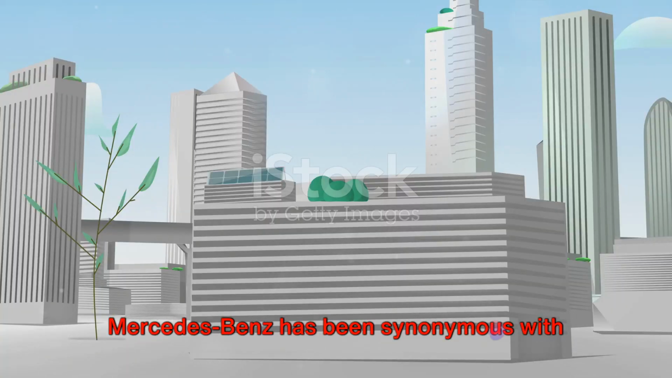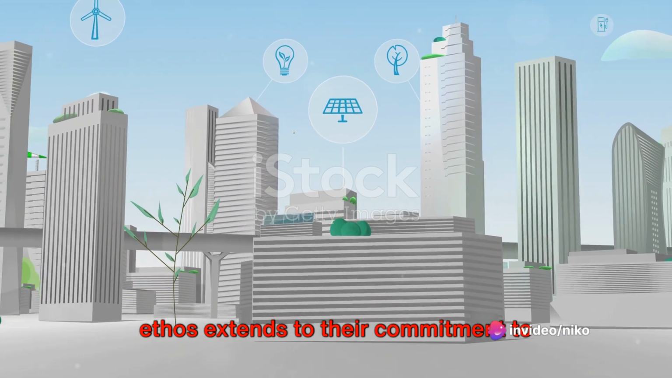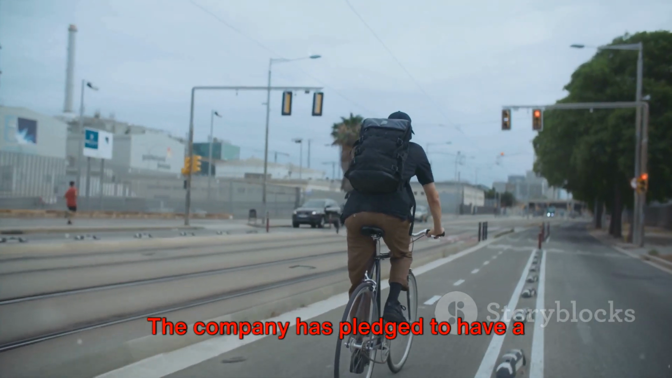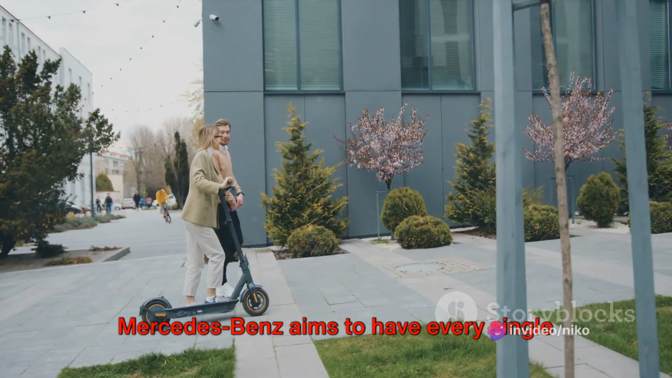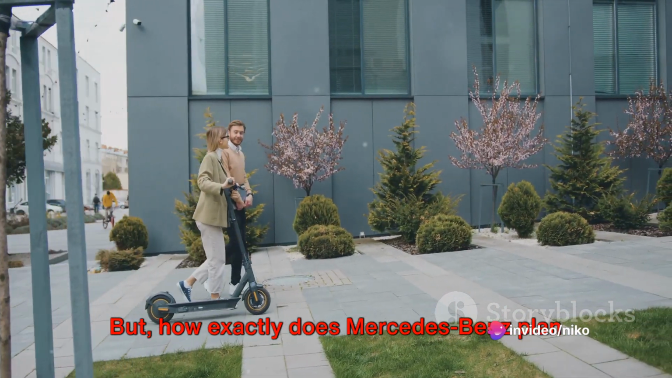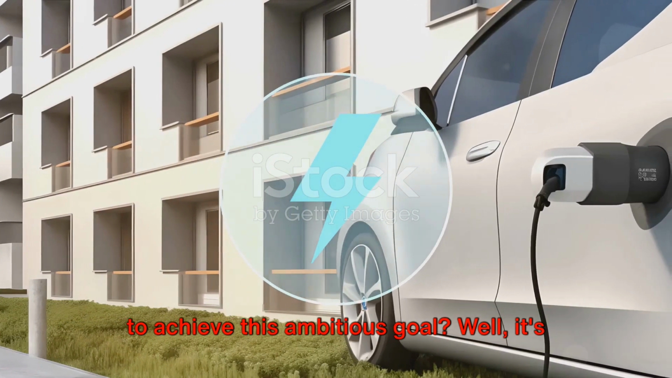Mercedes-Benz has been synonymous with innovation since its inception, and this ethos extends to their commitment to environmental sustainability. The company has pledged to have a carbon-neutral fleet by 2039. That's right, within just 15 years, Mercedes-Benz aims to have every single car in its lineup be carbon neutral. But how exactly does Mercedes-Benz plan to achieve this ambitious goal?